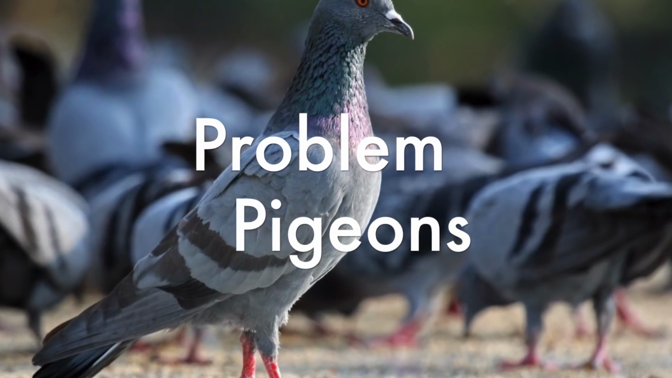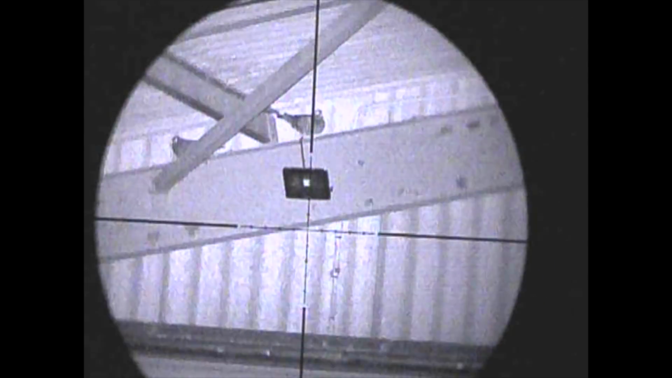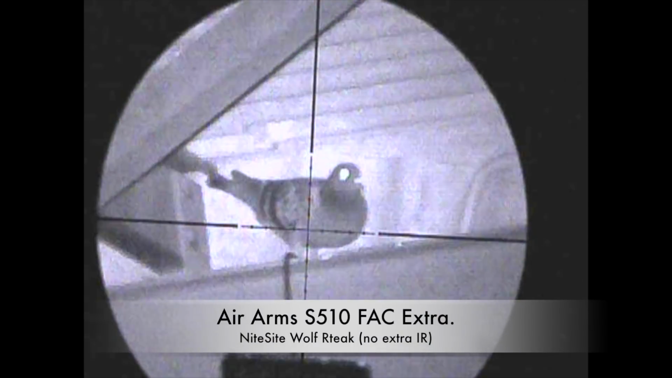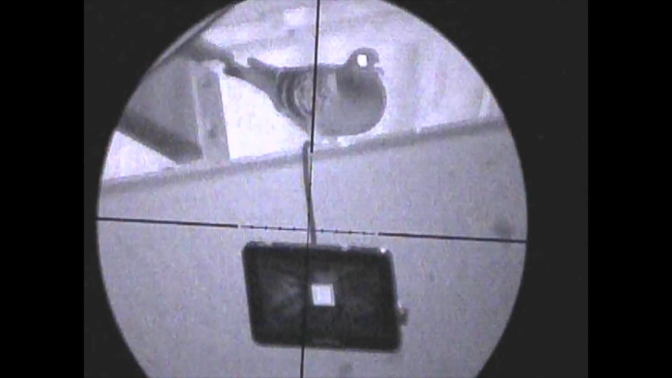Right, let's have a look at some pigeons that I've been taking care of for a neighbouring pest controller. So these feral pigeons have been inside a grain store. There's quite a few in here and several on the outside of the building as well.